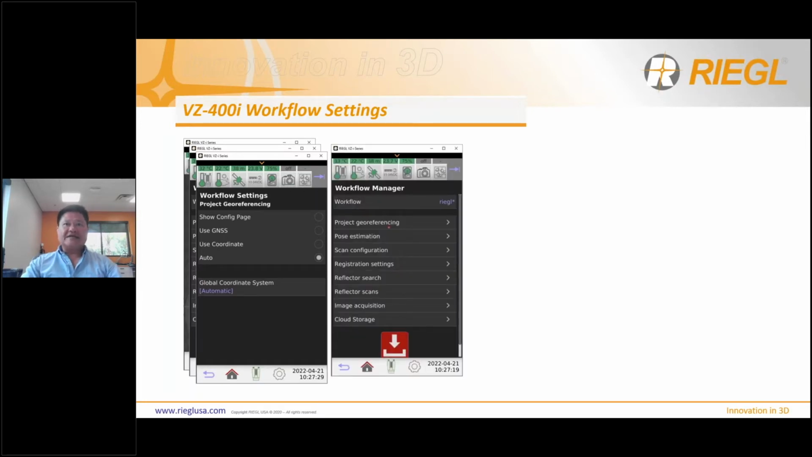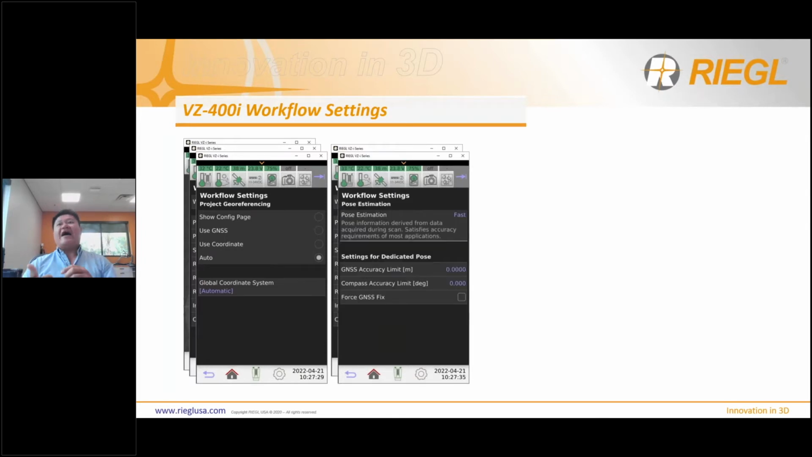And then the next setting I have is the pose estimation. This is simple. You just want to have it on fast. There are two other options, dedicated or accurate, right? You don't get better information. What that means is that before it scans, it will do a pose estimation first, and then it scans. It does not give you better values, especially for GPS, especially if you're using L1. You do not get a better value by putting it on dedicated or accurate.